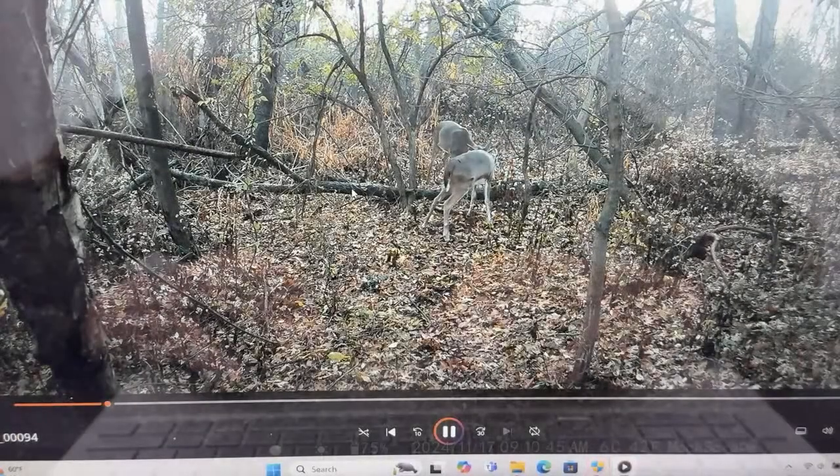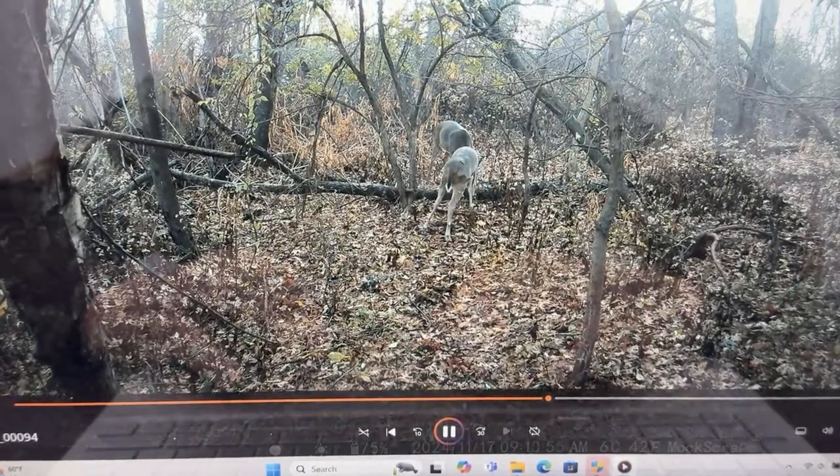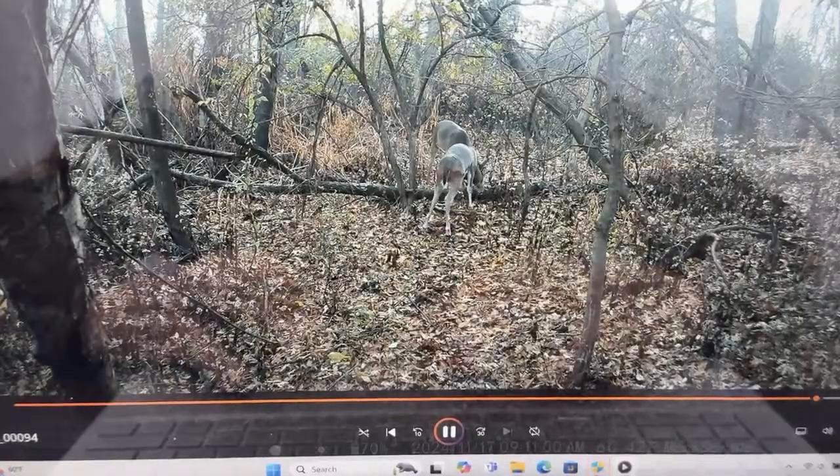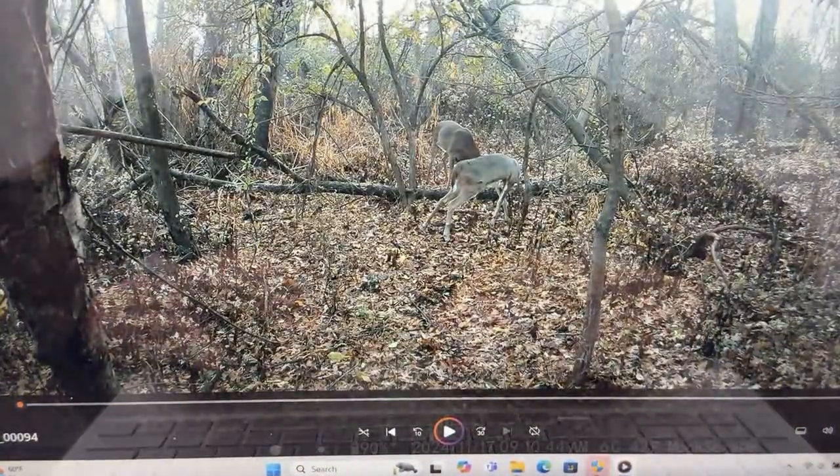And they should be, there you go. They're just sparring. They're not really full out fighting. But that little sound, them rattling, basically, I don't have to rattle when you're in your stand. You got them deer calling for you.